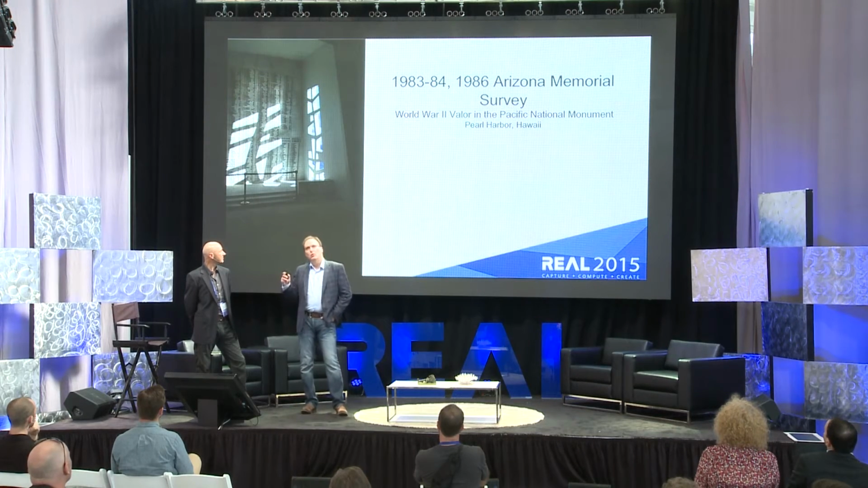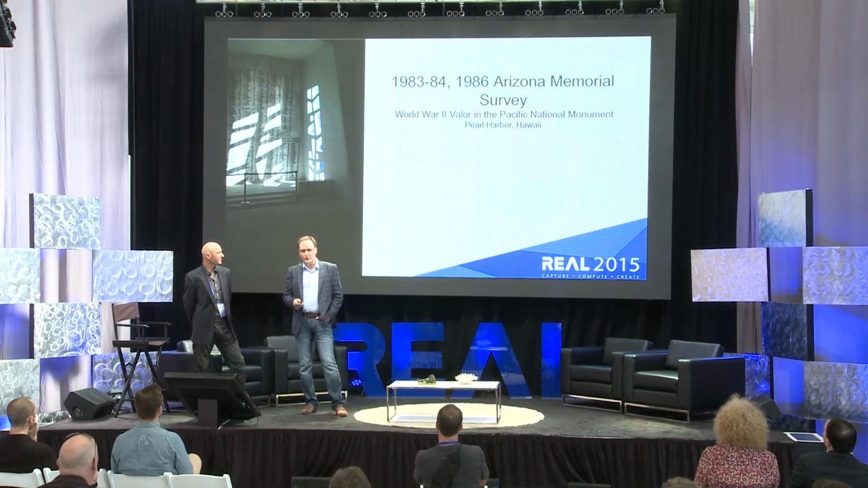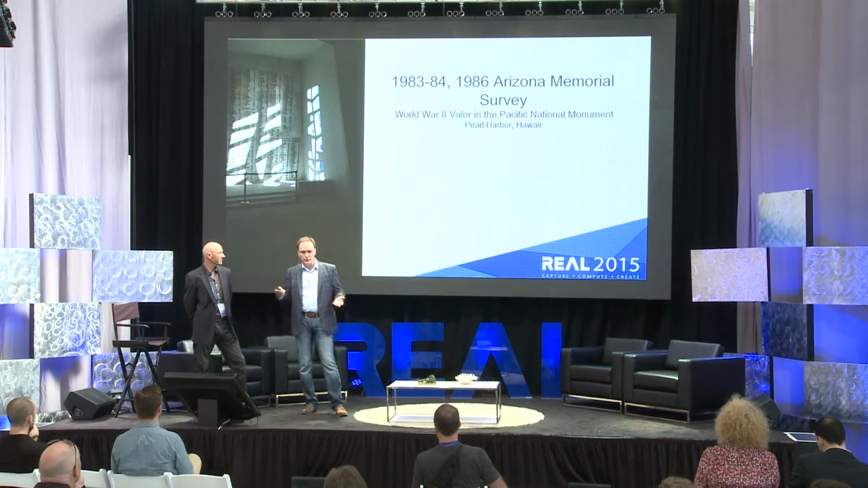So, the impetus for this project was the Park Service wanting to establish a baseline data set to use for change detection going forward. Steel battleship, salt water: are cracks expanding, are decks sagging, what's going on here? Because this is hallowed ground. It's a war grave. There are 900 guys still in the ship.